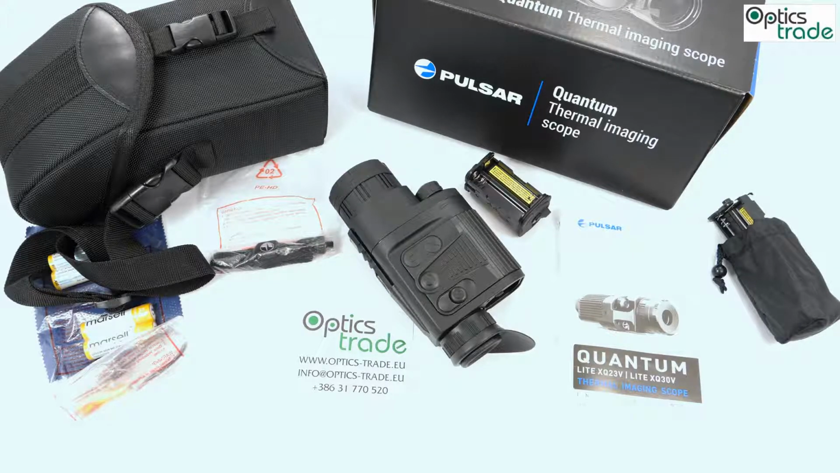So if I make a short summary, what is good with this device? Well, it's the best optical performance you can buy for this money. Even if you raise the bar to, let's say, 2,000 euros, it's still the best optical performance you can buy. The field of view, 29 meters, is just great for scanning the landscape and seeing warm animals or warm objects at a really long distance.